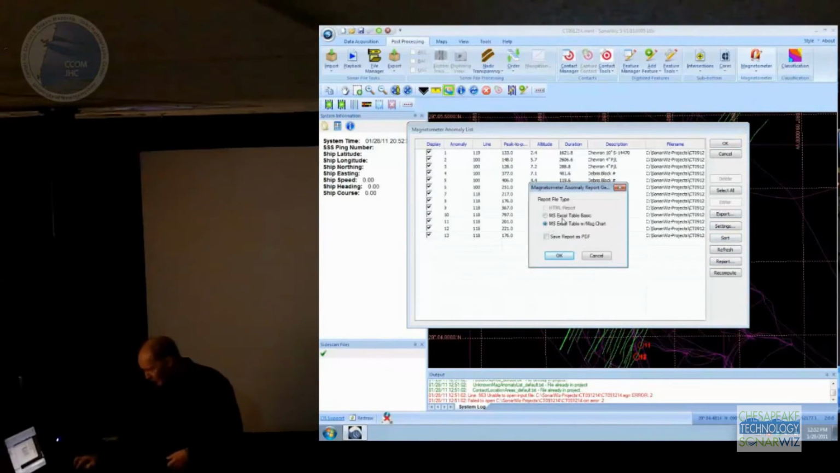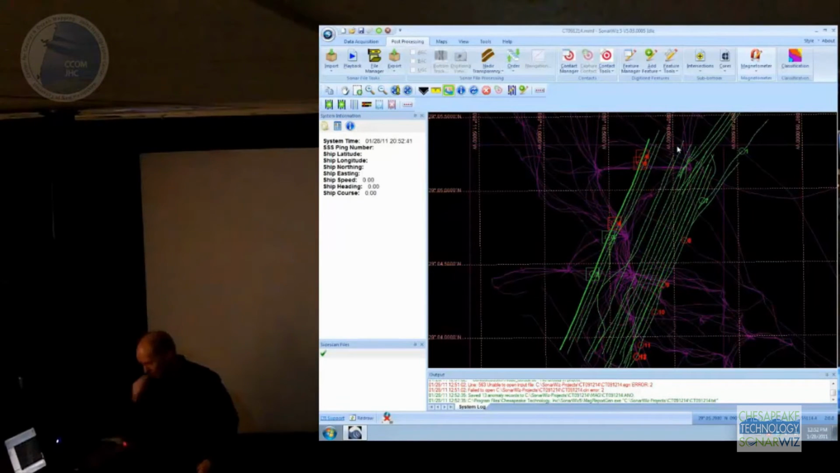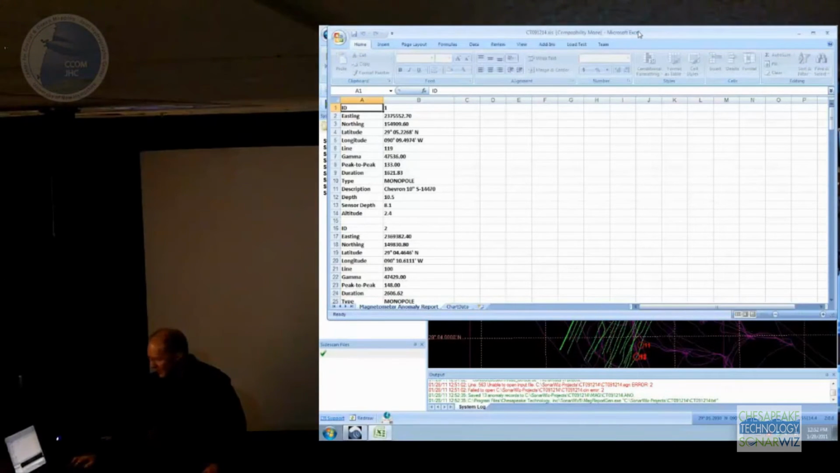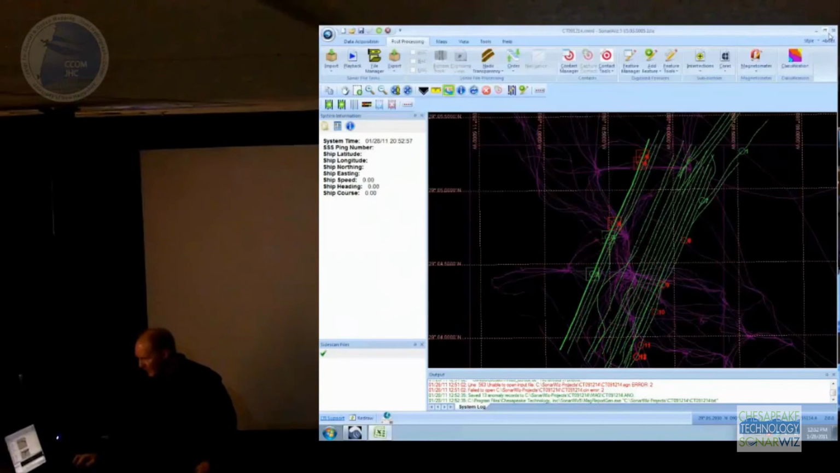So we'll generate a report in an Excel spreadsheet here with a little chart if you want. And that should pop up in Excel when it's finished. So again, for each mag anomaly, you get a little chart that shows a snippet of the mag data where the anomaly occurred and a summary of information on it.